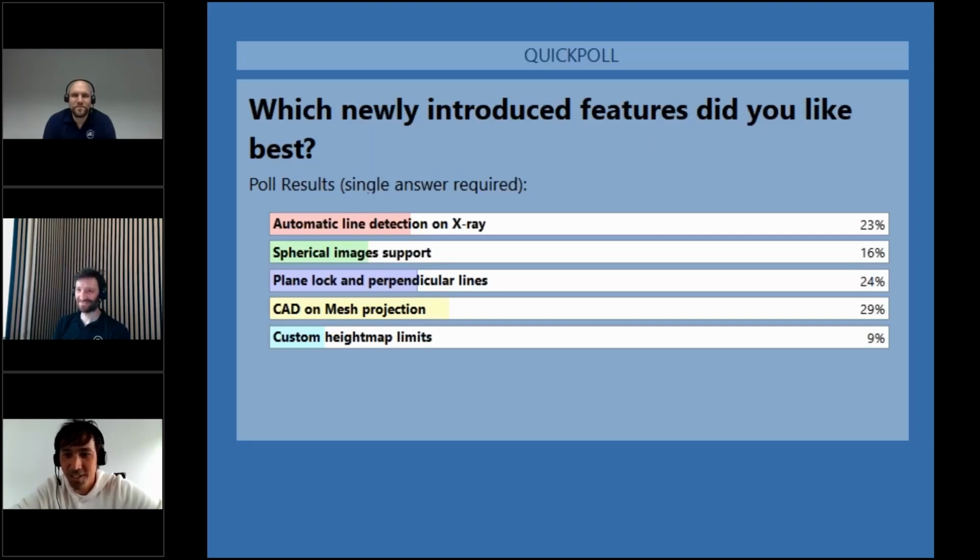But also the others, like plane lock and perpendicular lines, are very good. When you start using it, you're not going to work without it. You will see. And the important thing to note is that all of these features can work together. So you can automatically detect lines, you can draw perpendicular lines using plane lock, and then you project this on the mesh, and you get them directly on your digital terrain model.